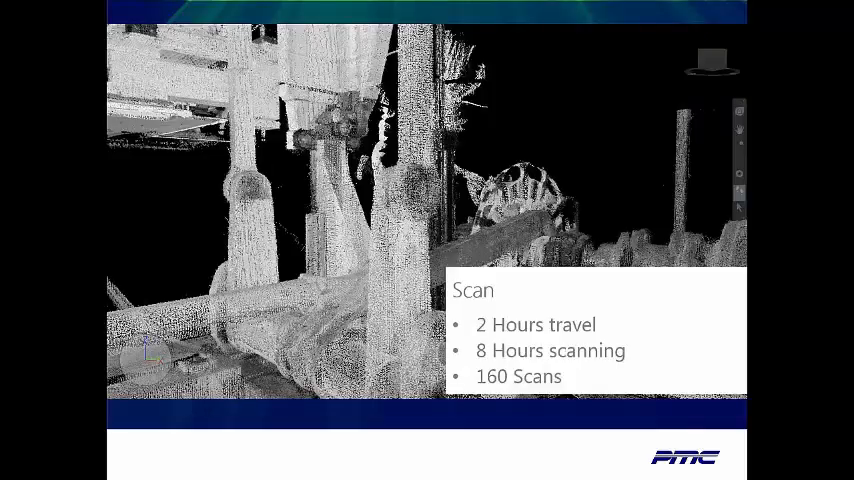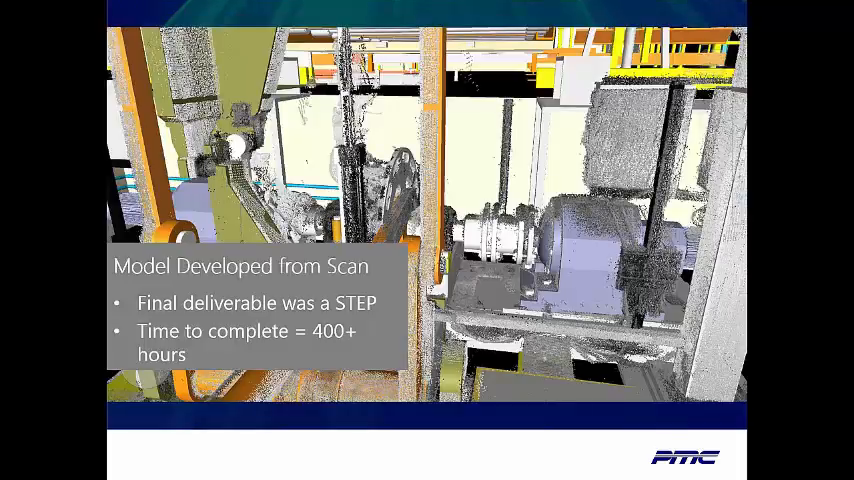So for the scan, we had about 2 hours of travel time round trip. We were out on site for about 8 hours, a little over that, and in that time we did around 160 scans. With the model, here's where we really ran into some trouble. We ended up going well over 400 hours to complete the model, given the incredible complexity we saw.